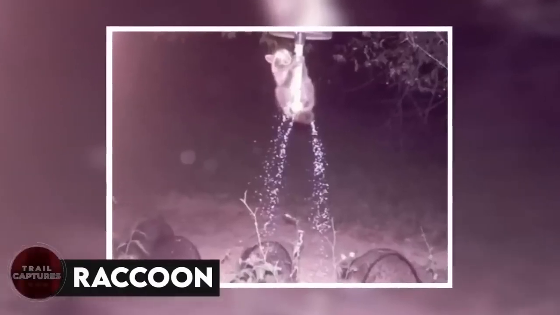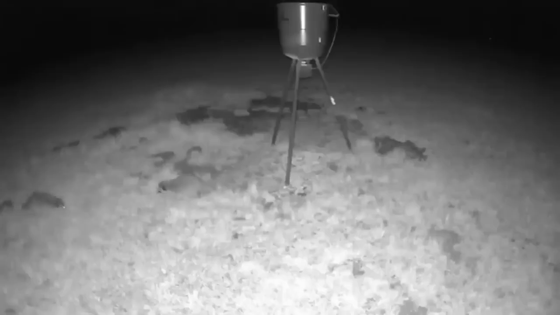Raccoon. This raccoon was trying to get to the bird feeder above so he and his friends could have some food. Unfortunately, he wasn't able to get the food, but he did spray the bird seeds around so his hungry buddies could eat. Maybe this act of kindness earned him some points among his kind. Who knows?